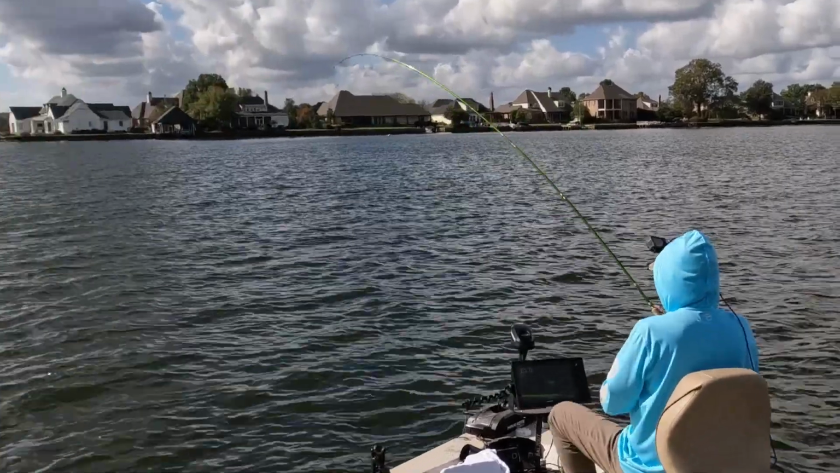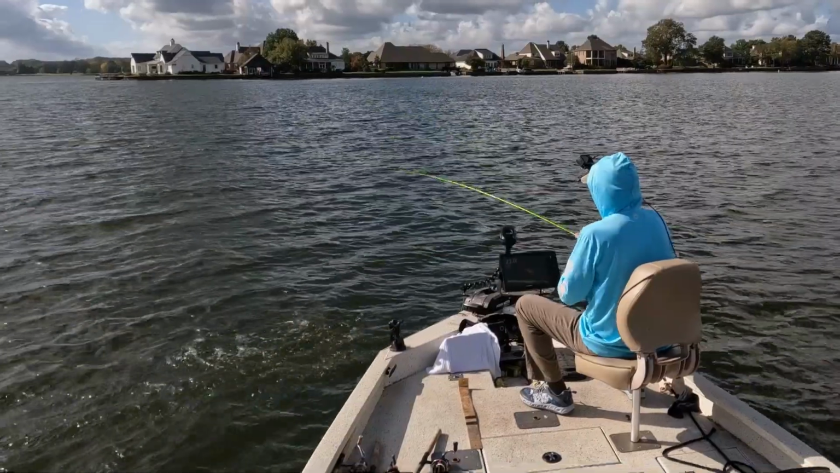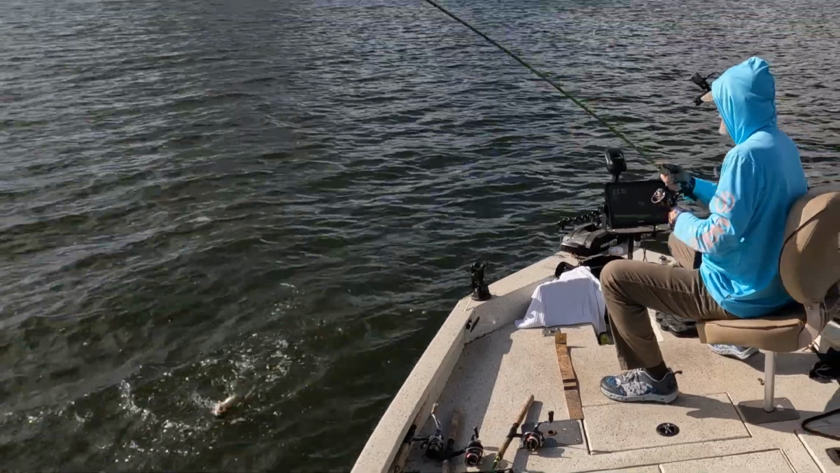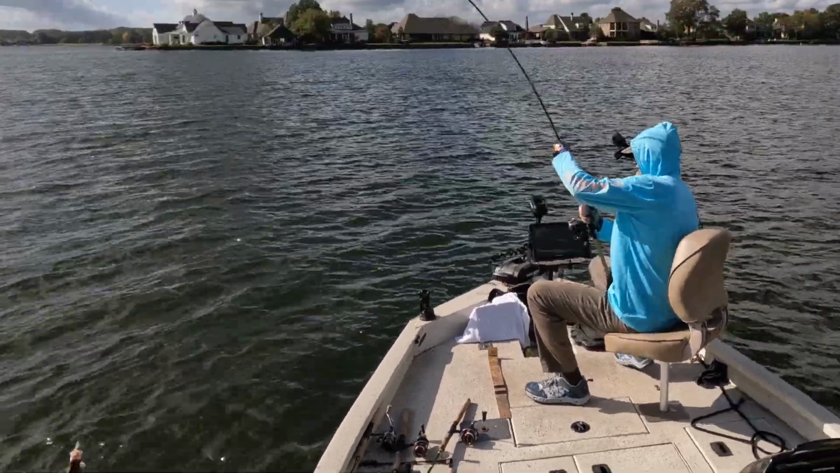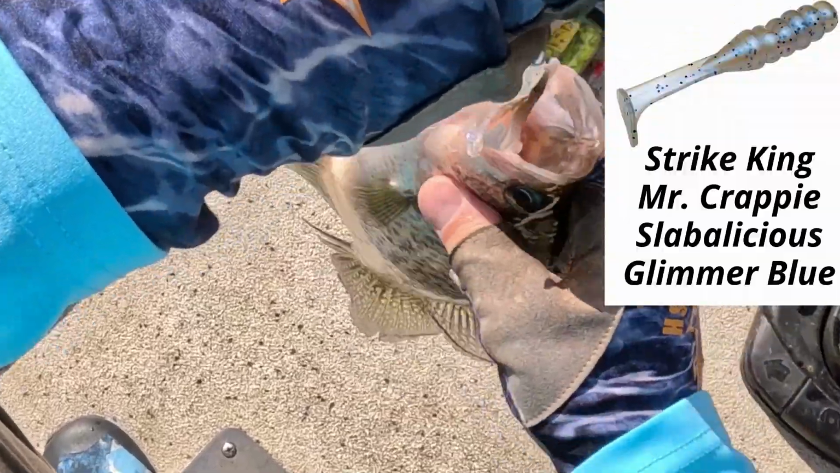Yes. Small one, but that was probably catfish. No, that's a crappie. Dang. Got a big old school. Man, that's a good one too. Bottom lip. What's up with that?